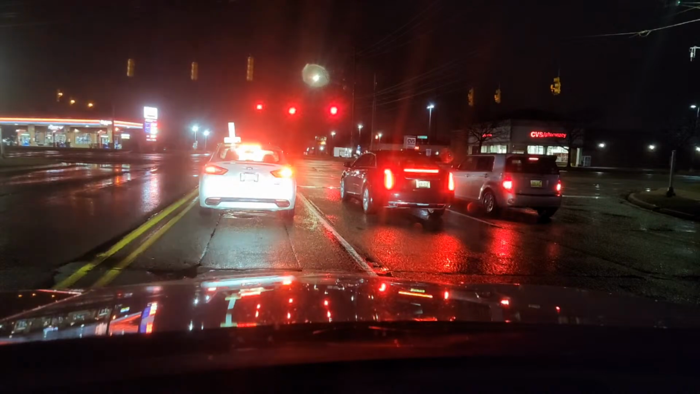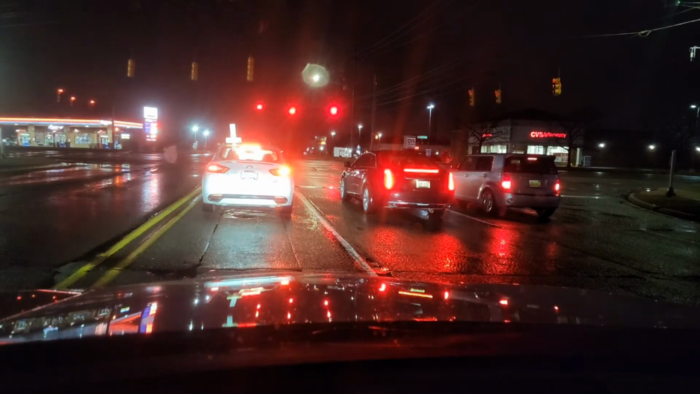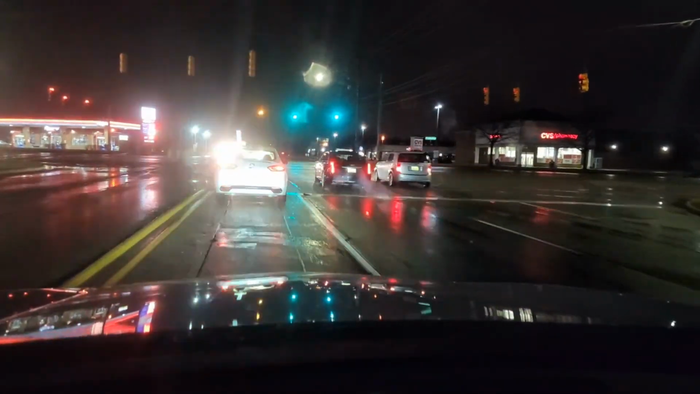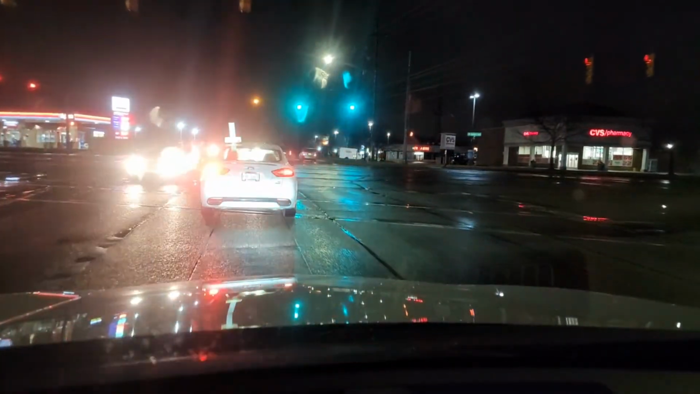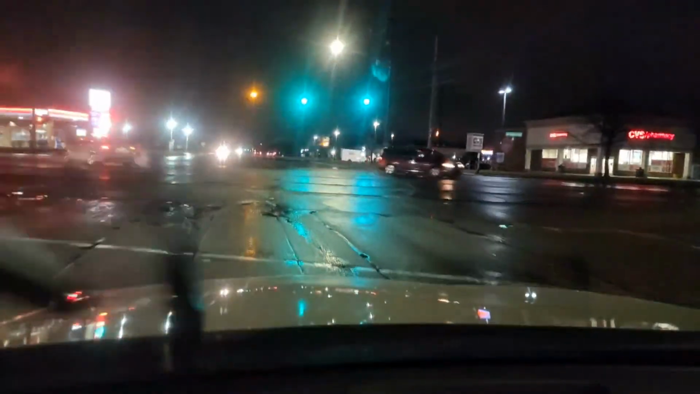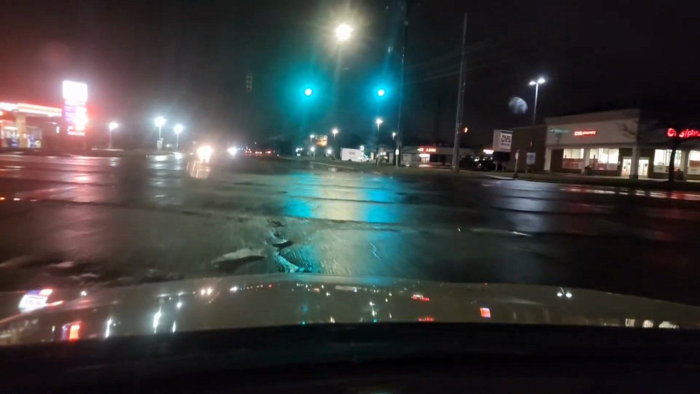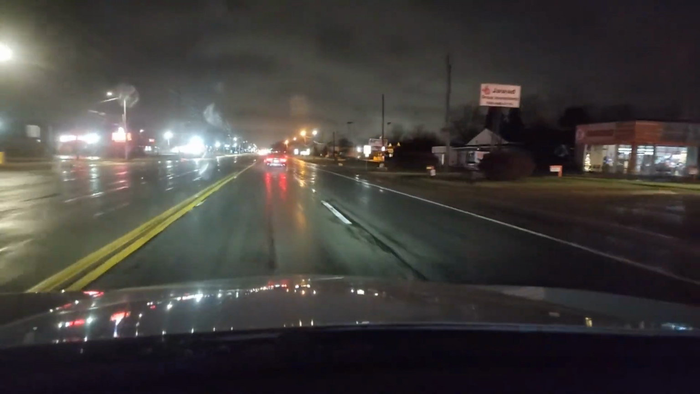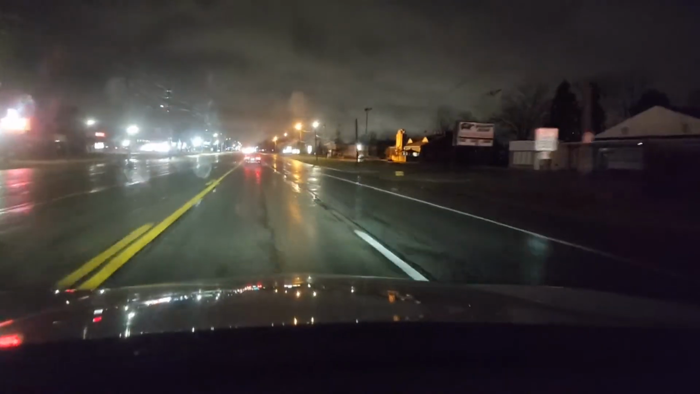I'm just scanning the intersection. And I'm going up to the middle and let all these cars go by. Wait for this car to go by. I'm not going to put myself in danger. Alright, and then I'm going to go into the nearest lane. When they turned, they actually went in the wrong lane.